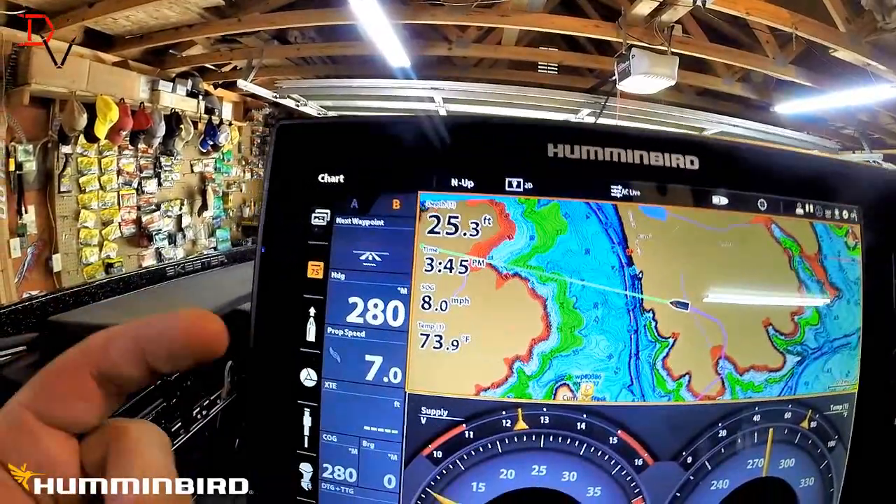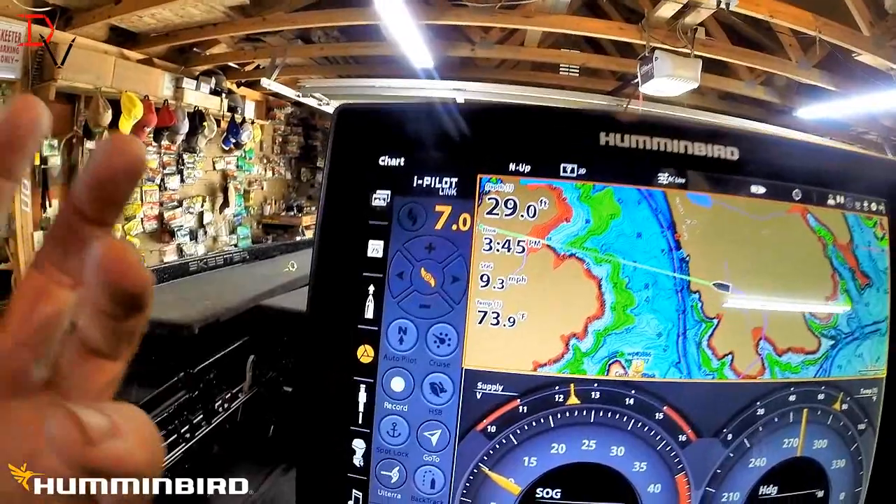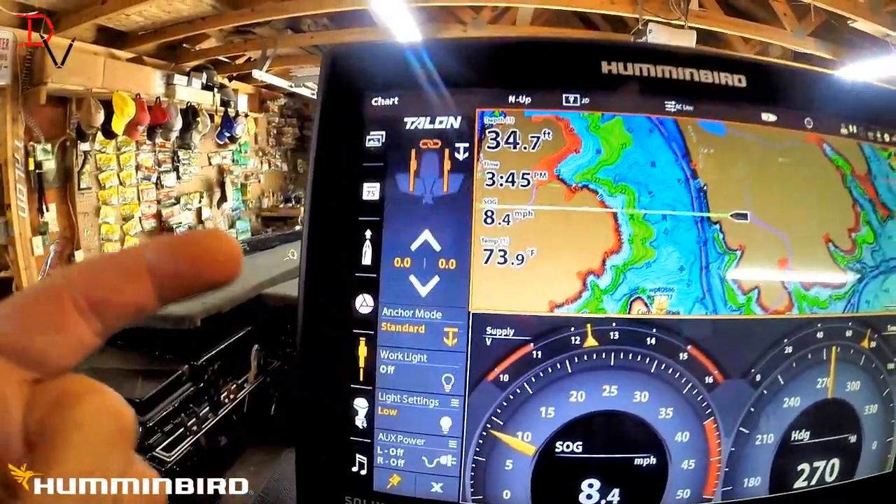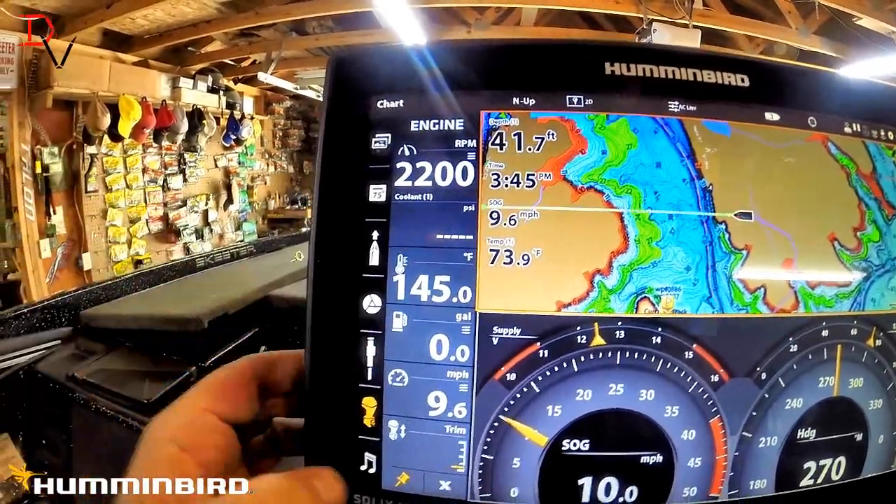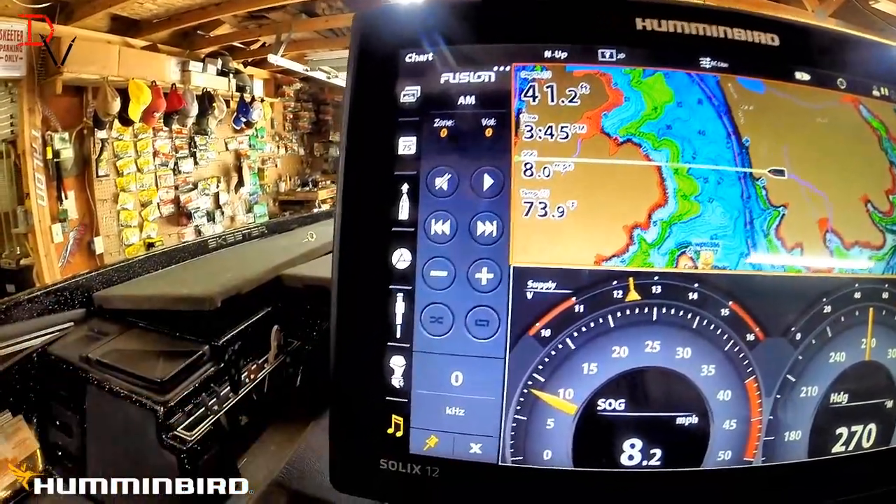This is my waypoint data. This is my navigation data. This is my iPilot Link on my trolling motor. I can run it from right back here. I can run my Talons right here. Got my motor information, and if you've got the Fusion radio, you've got it all right here at your fingertips.